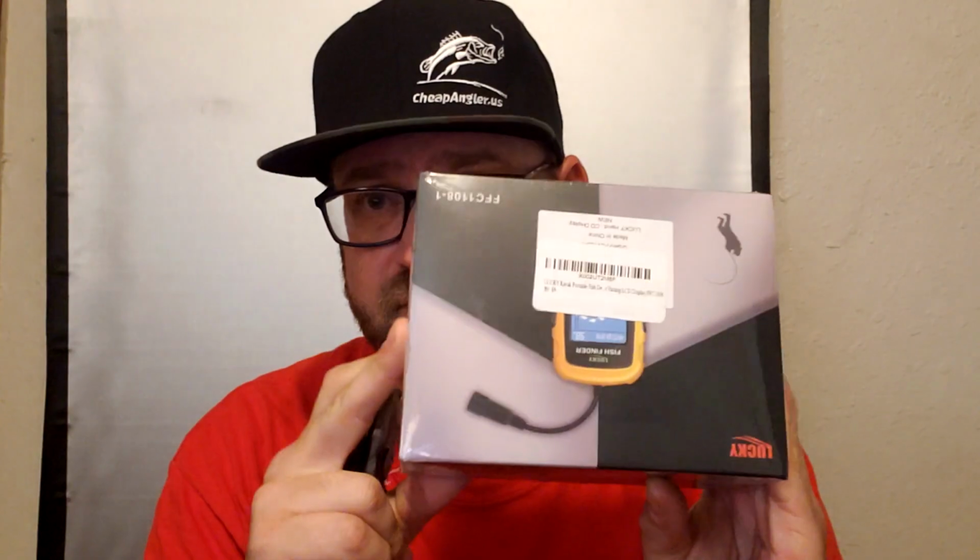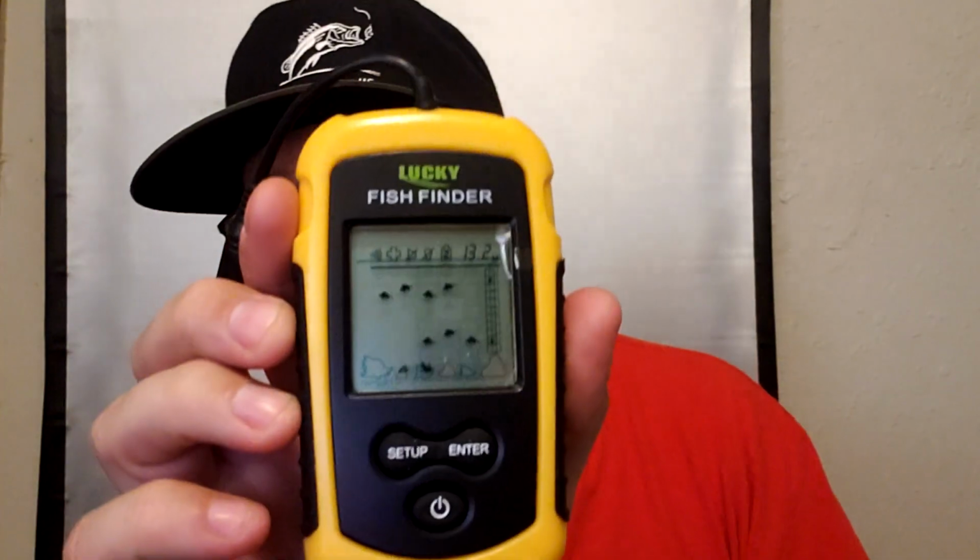I just bought this off Amazon. This was the cheapest fish finder I could find anywhere. There you go, there's the picture there. Lucky Laker, which, I don't know why it said Lucky Laker. The brand on Amazon just said Lucky. The thing itself looks like that.